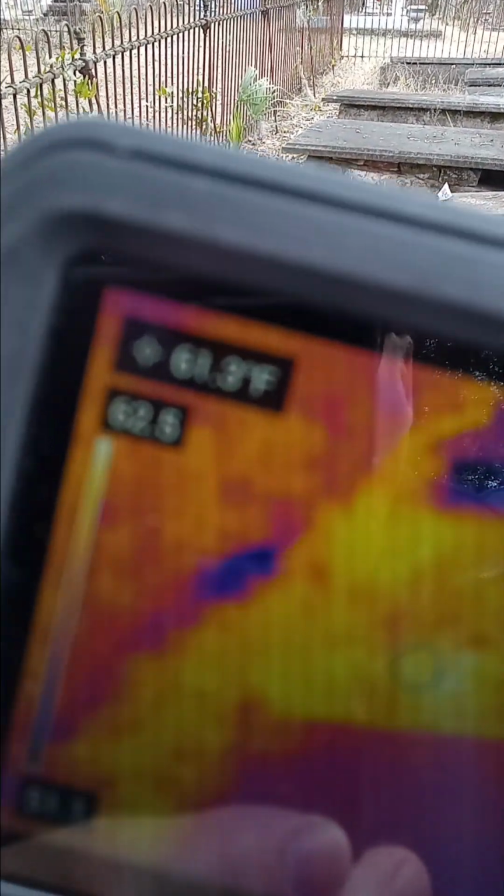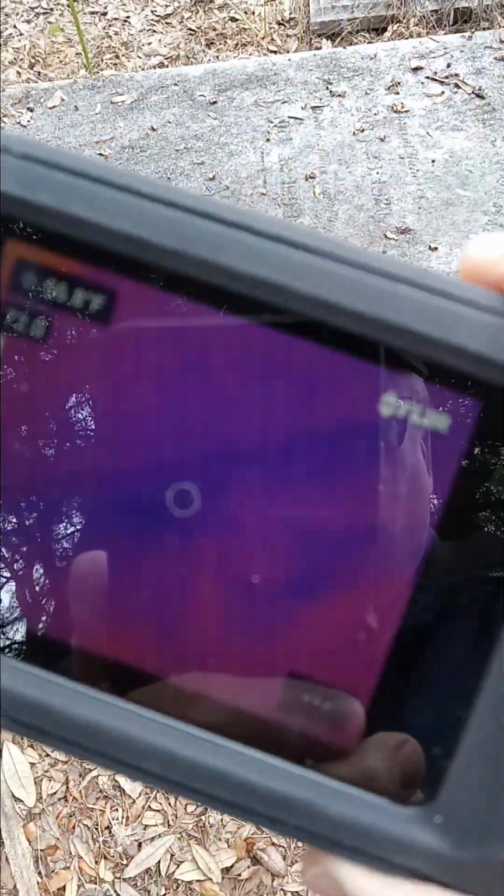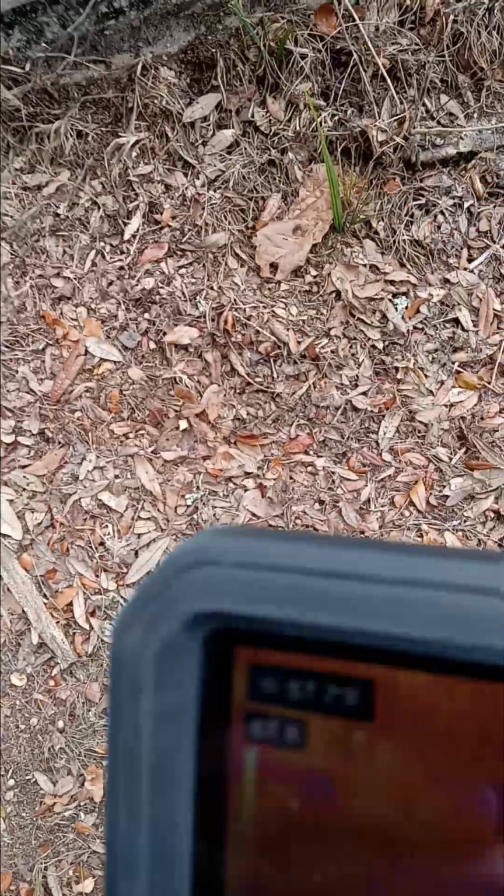I can see clearer if I'm not looking through my camera and just looking right at the C5 thermal screen. Anyway, now I'm pointing it down towards the ground. Looks like 58.3 Fahrenheit. So you got a range here. The hottest yellow on this scale would be like 61, 62 degrees Fahrenheit. And then the coldest would be about 52 degrees Fahrenheit. It's kind of blurry.